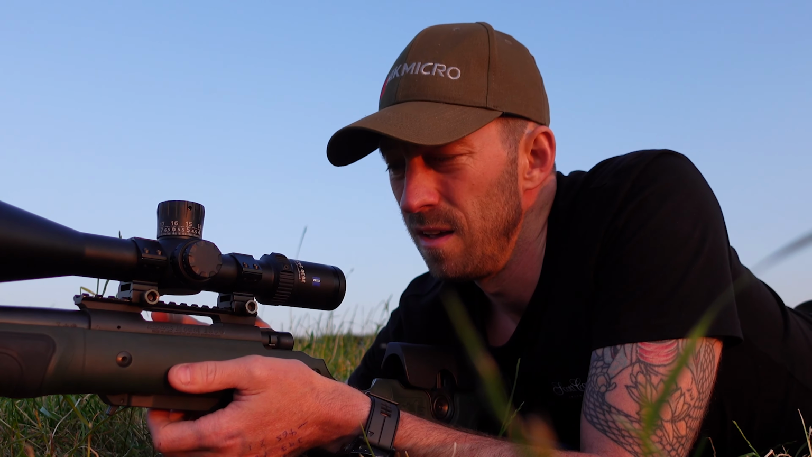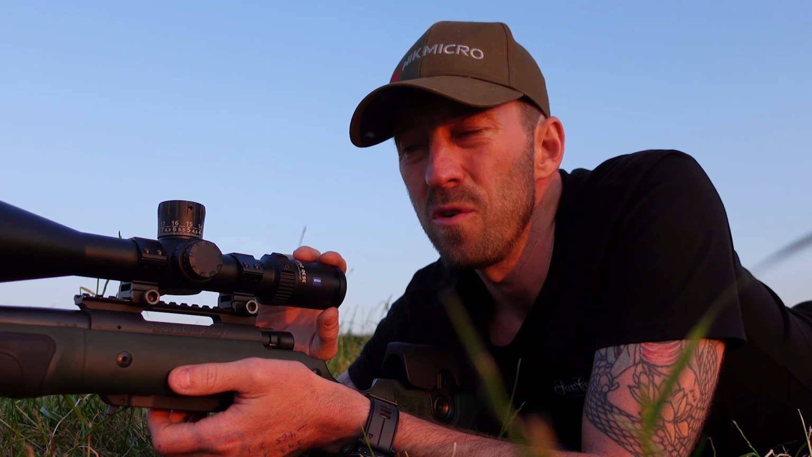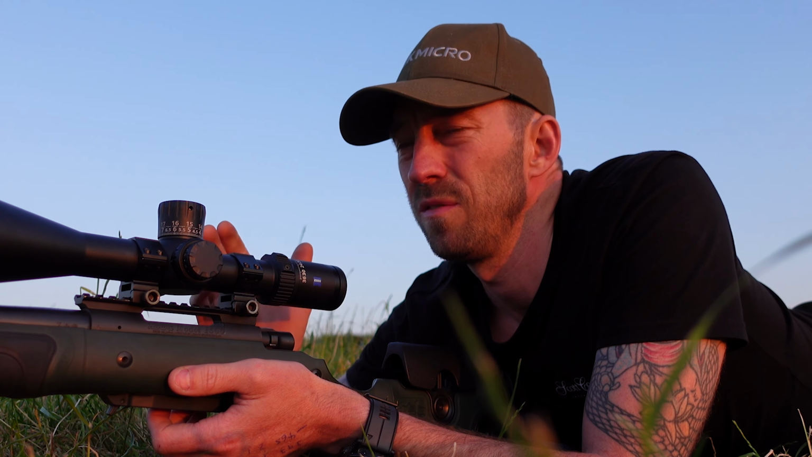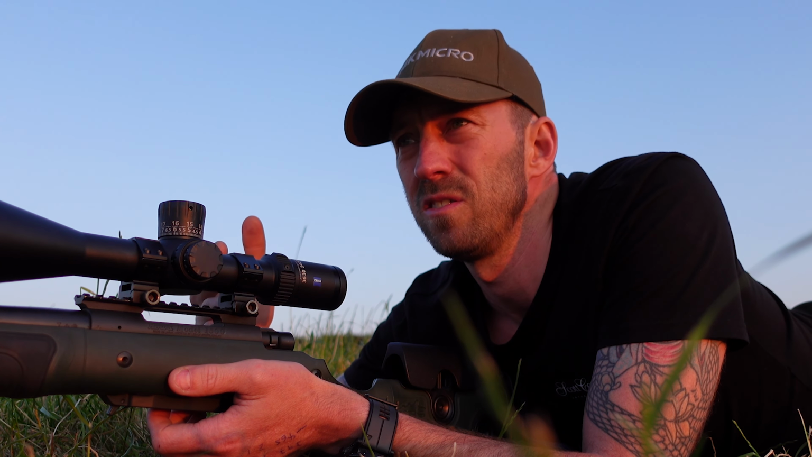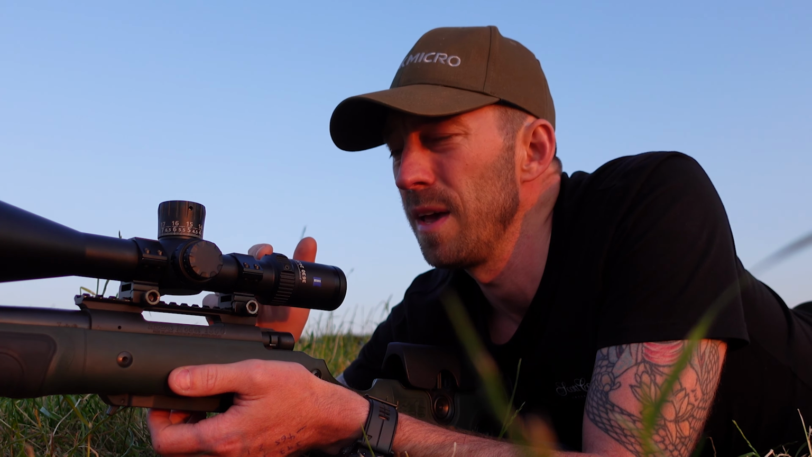So yeah, heavy on the price, but again, you get what you pay for with Zeiss. The blue badge says it all, if you know what I mean. It's truly amazing. Perfect scope for doing this sort of thing, the long range stuff. I'd like to have a go with an S5 as well. Slightly different configuration. Obviously, S3 is a Japanese glass, S5's a German glass. But yeah, I'd like to have a go at one of them as well.